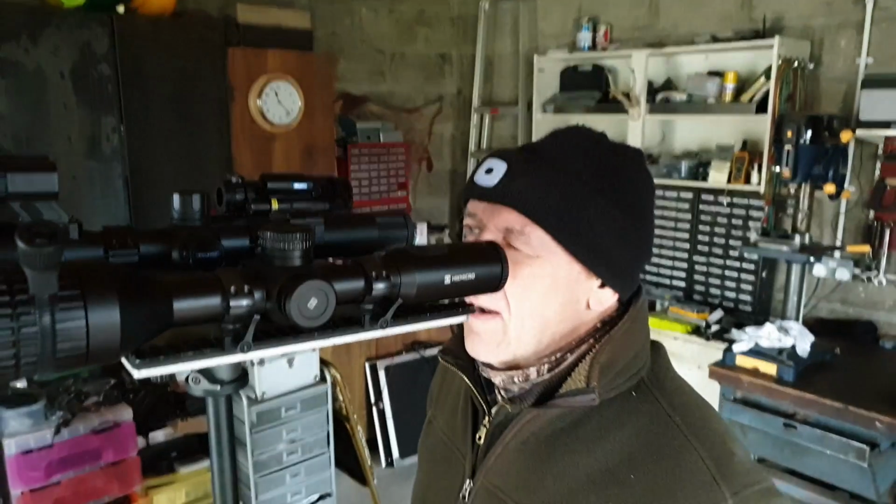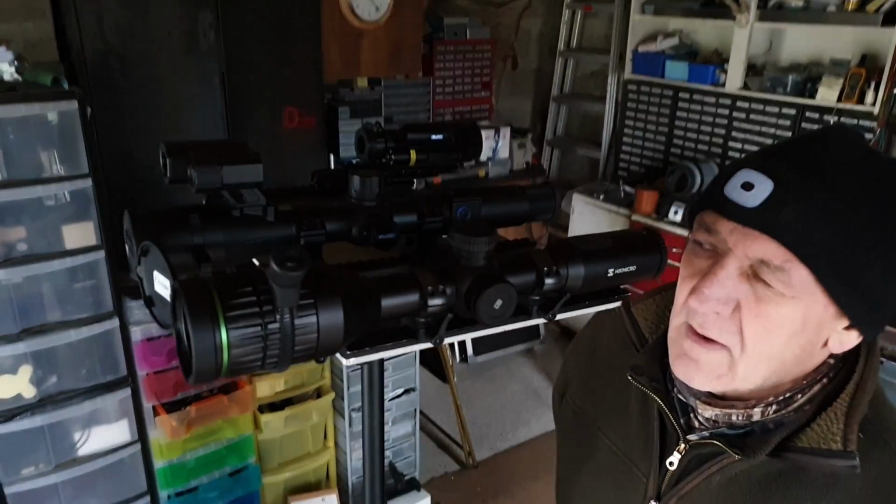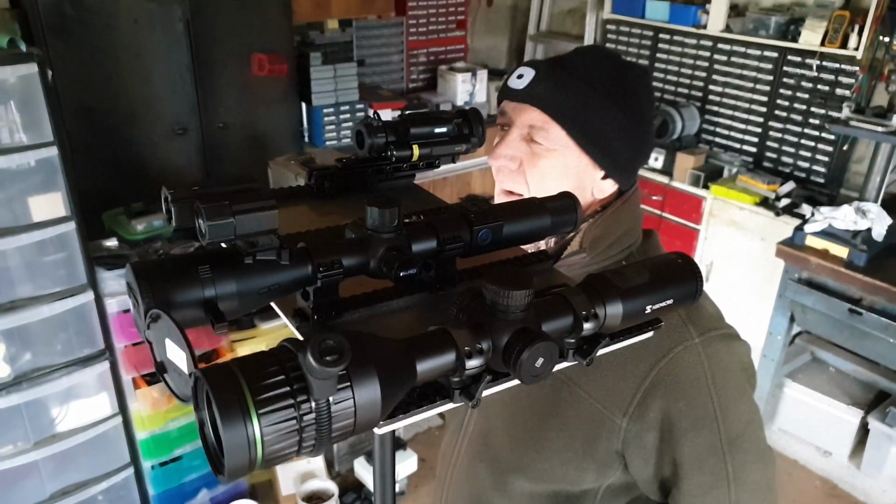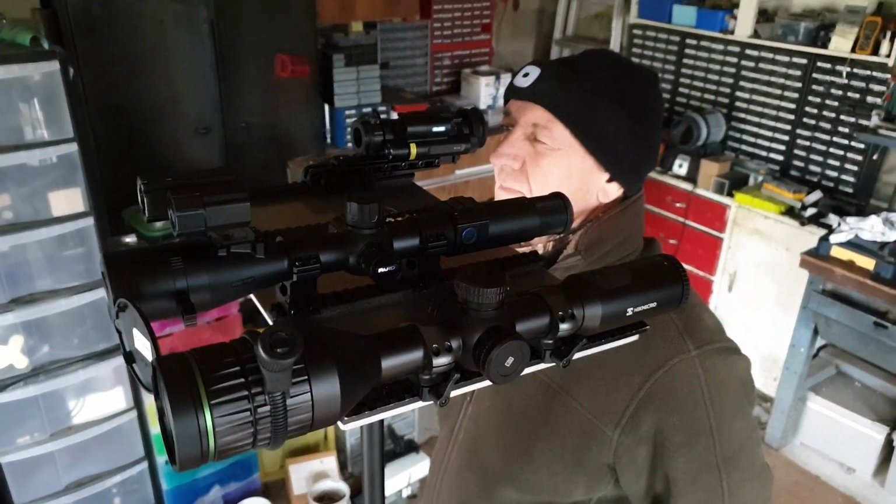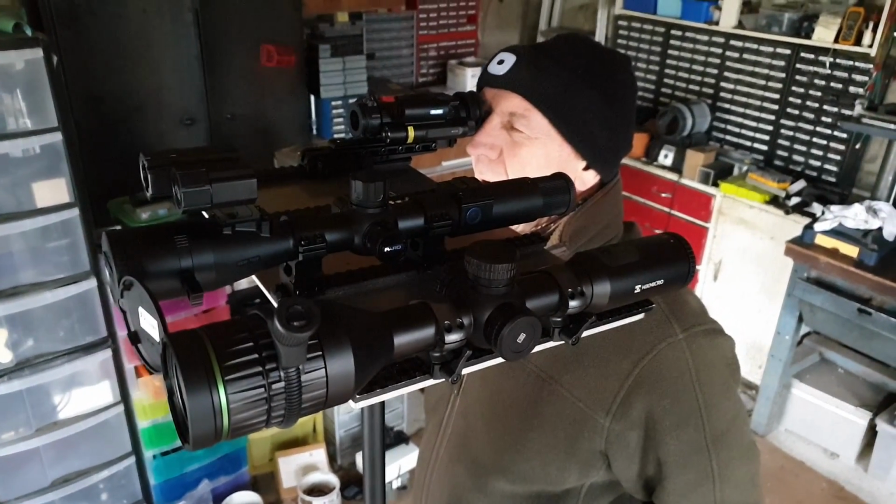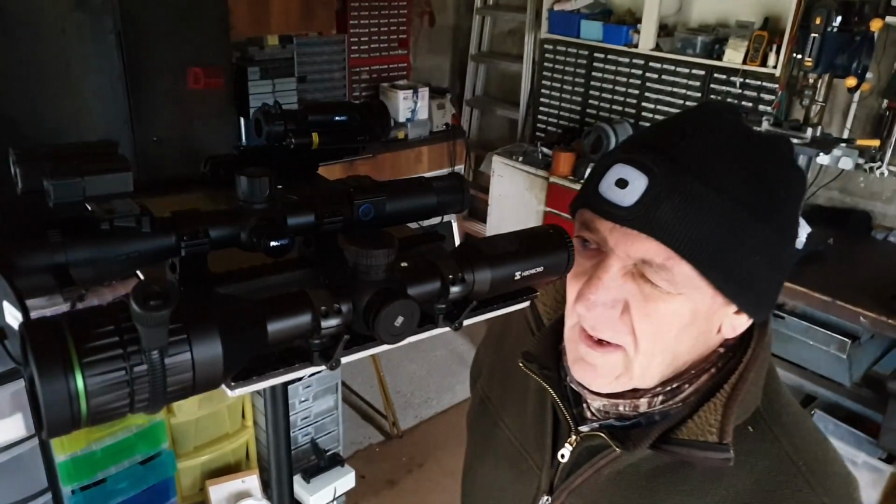See you all there. Bruce, so you're looking through the HIKMICRO Alpex A50T, the Pard DS35, which is brand new, hot off the presses, and the Pard AAS LRF. Looking at the same objects across the street. We haven't got all three scopes precisely aligned, but they are looking roughly at the same thing. Close enough for it to be realistic.